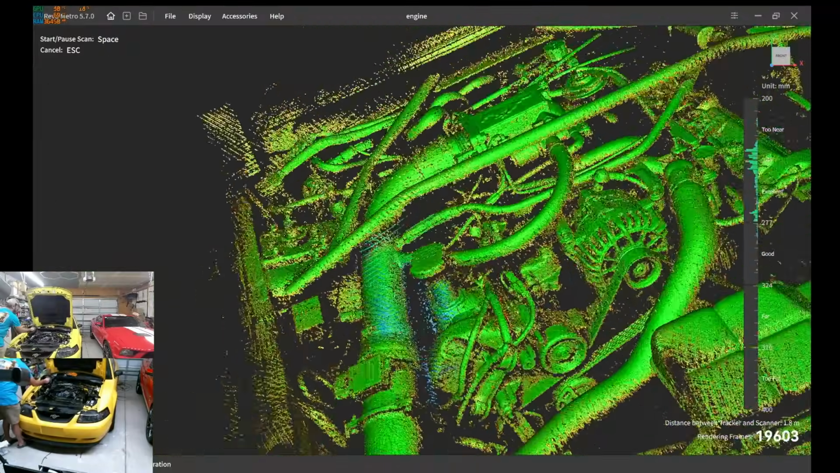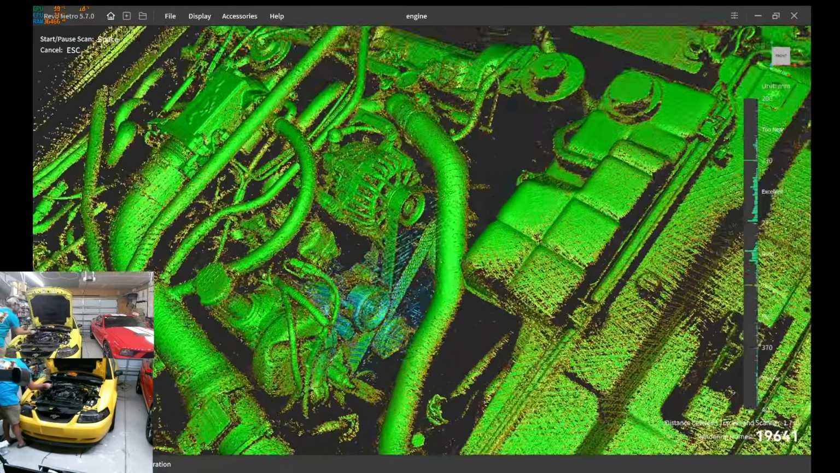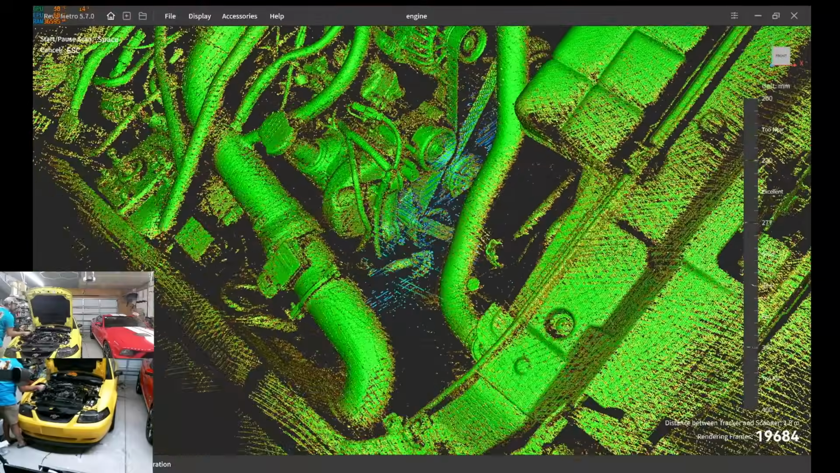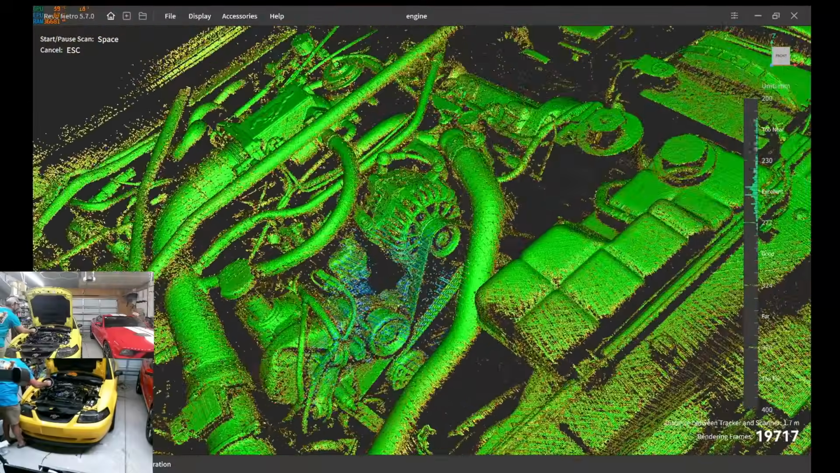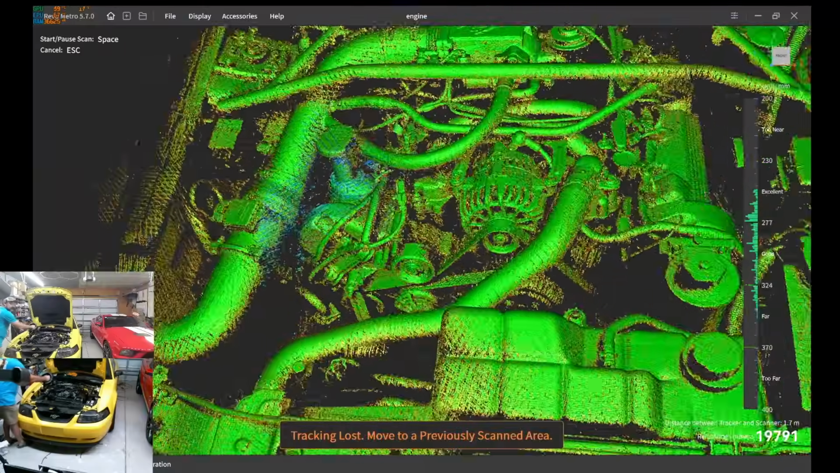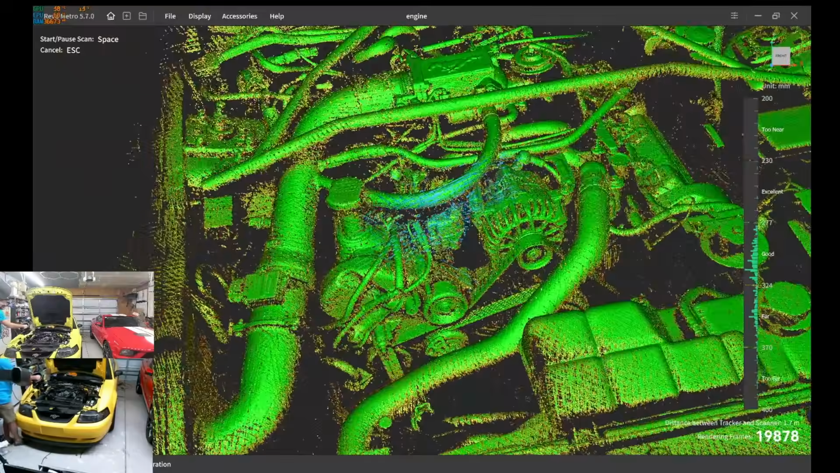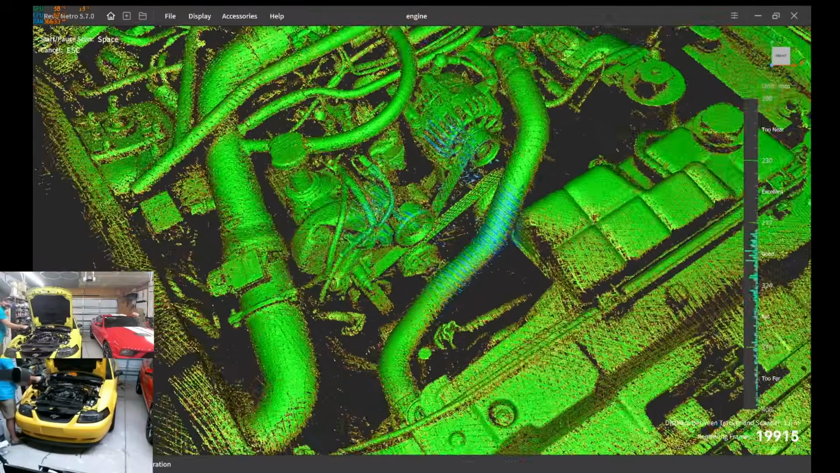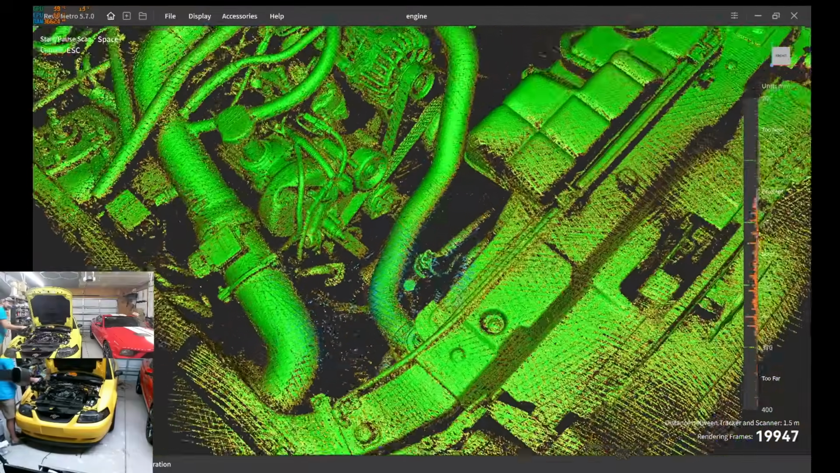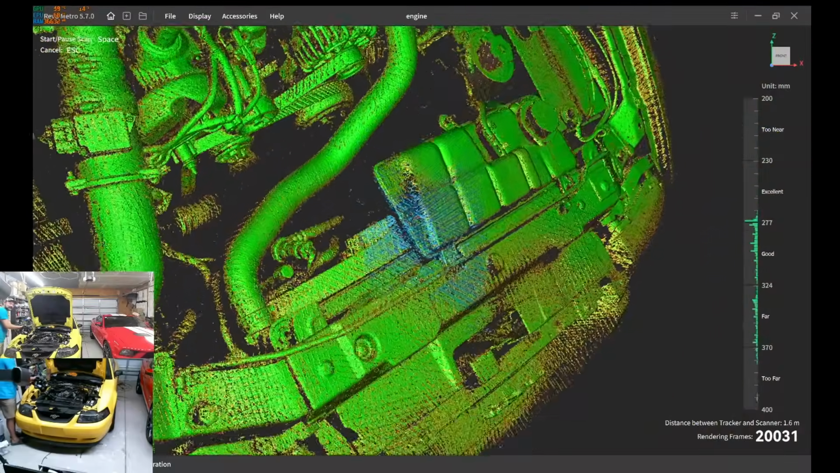I'm probably over scanning the living crap out of this, but I want to try to get everything on video. And I was not looking at any screen right there, so if it lost track, it's probably me jerking this thing around like an idiot. This corner of this box.